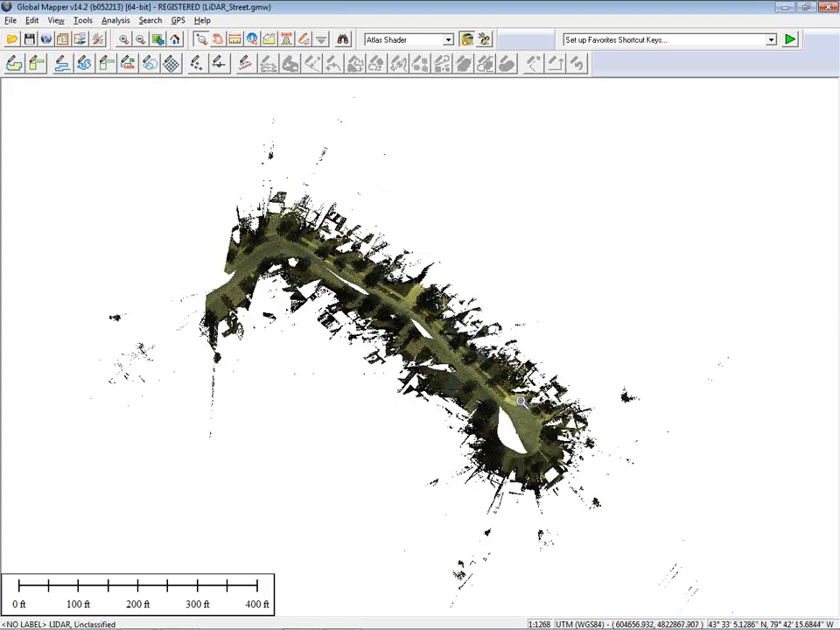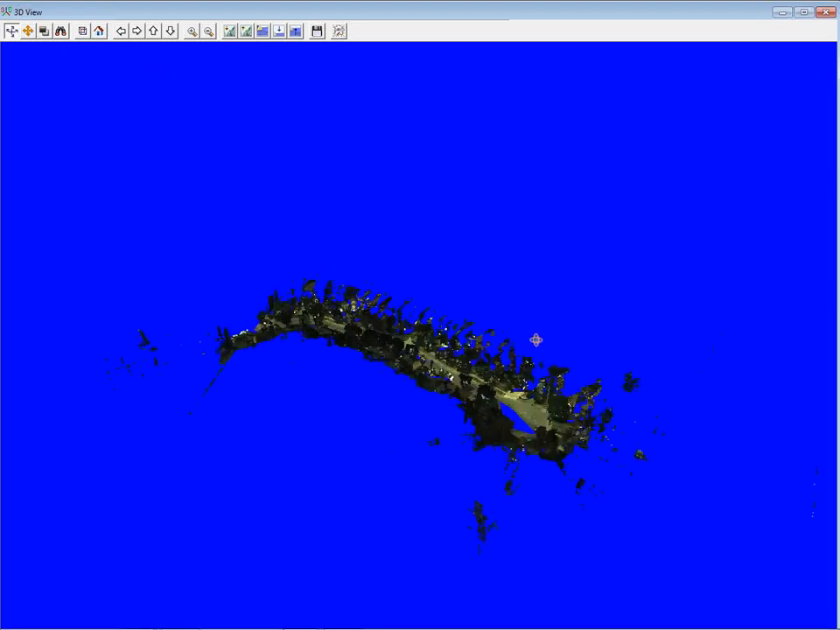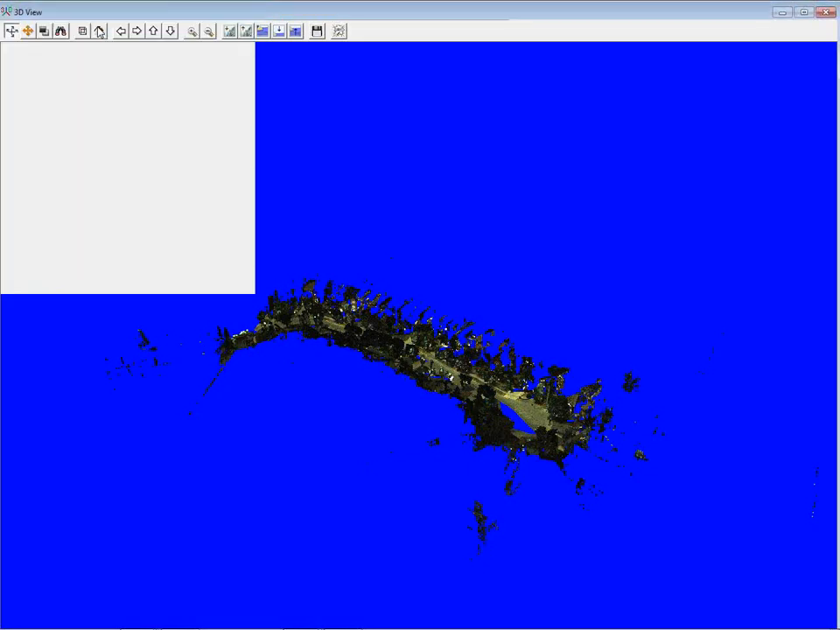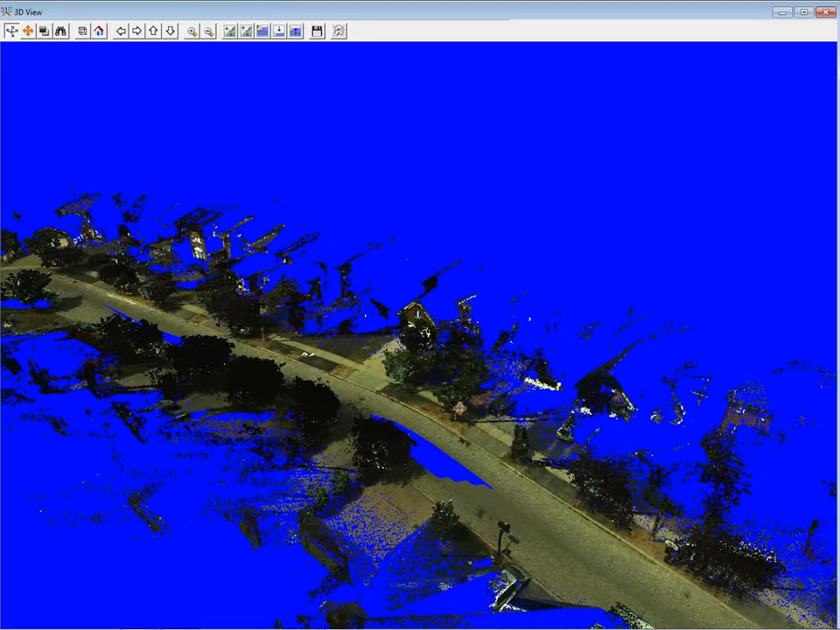Now, from this perspective, it doesn't really look like much, but if I go into this 3D environment, what you'll see once it renders, and again, we're dealing with a large volume of points here, so it's going to take just a second, is a surface model. Actually, let me go down to a vertical exaggeration of 1 just to make sure it's the correct perspective. Every action here, because we're dealing with so many points, is going to take a little bit longer. There we go. I'm just going to zoom in a little closer.